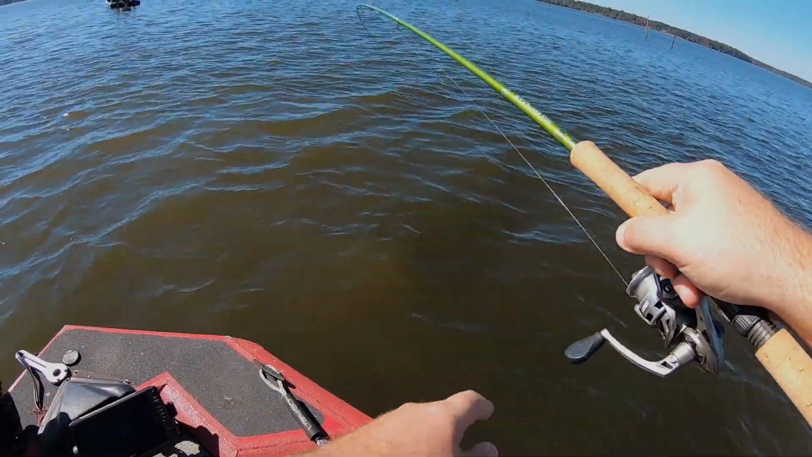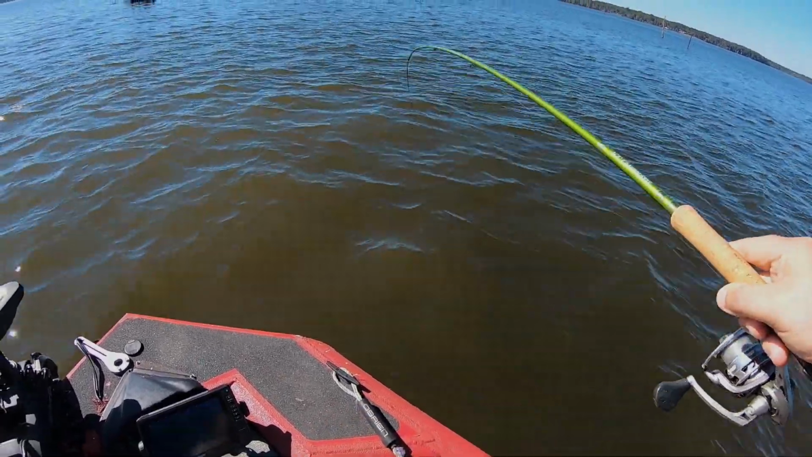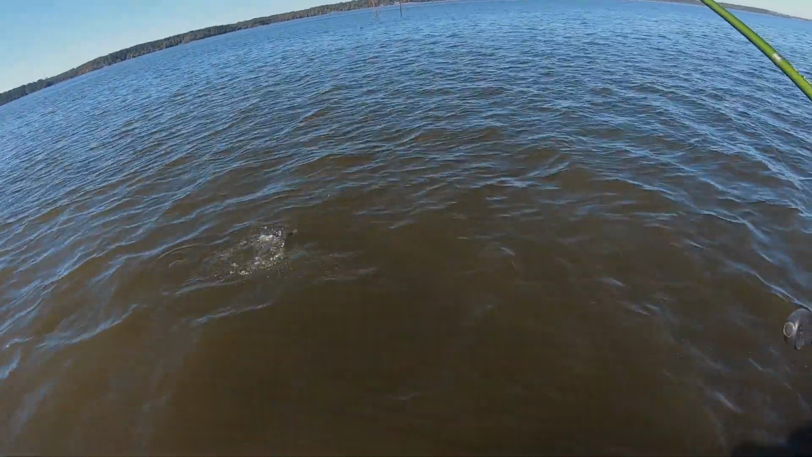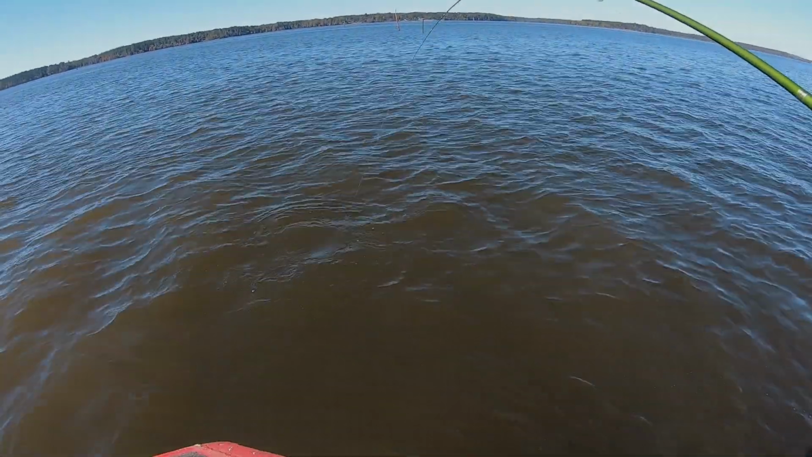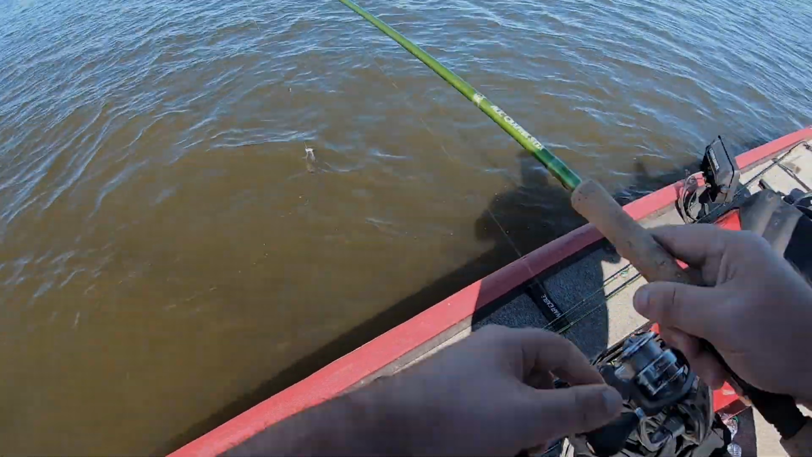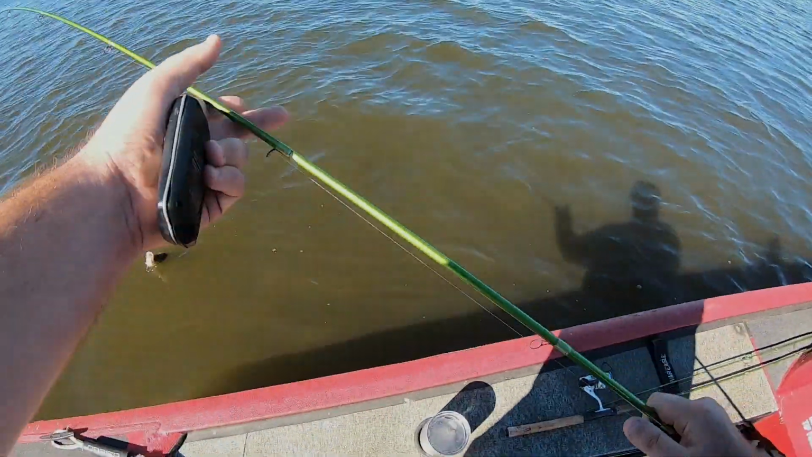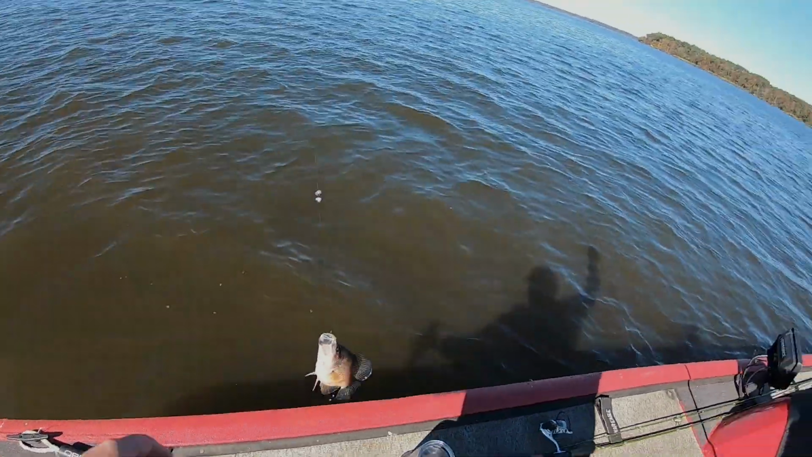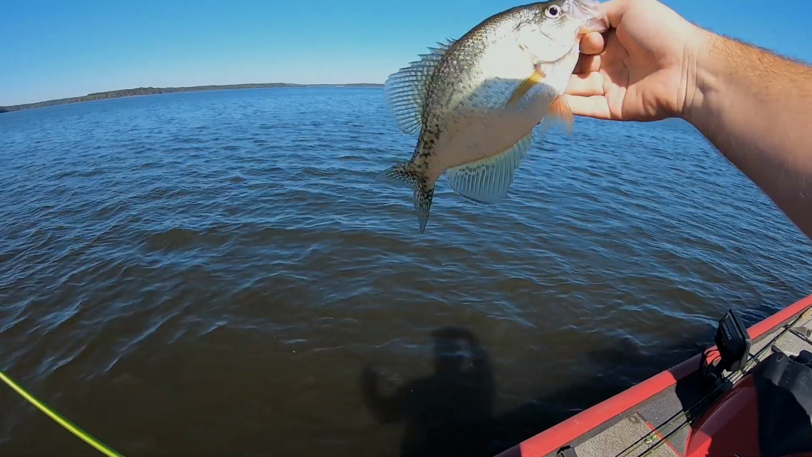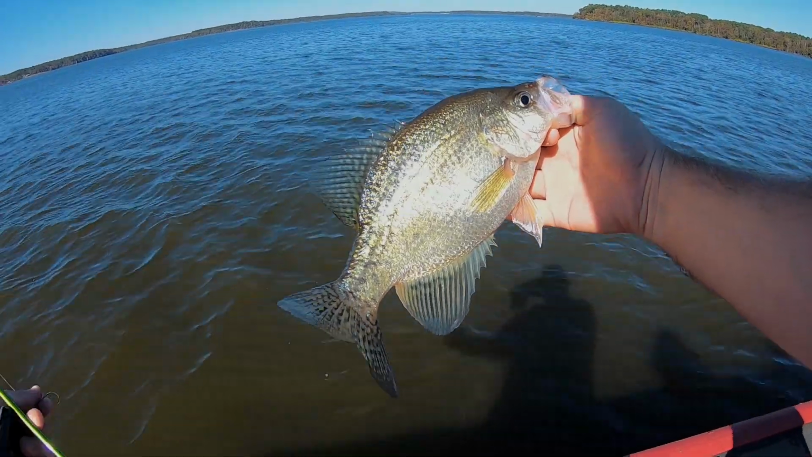There he is right there, guys. Big old crappie right at Lake of the Pines. Oh, there he comes. Fighting like a bass. There he is. Woo, look at that fish, guys. That is massive. We've caught nothing but 2-pounders all day, and this is no exception. That's a small one right there, and that's easily 1.5 pounds, I'd say. Cool. Let's let him go.